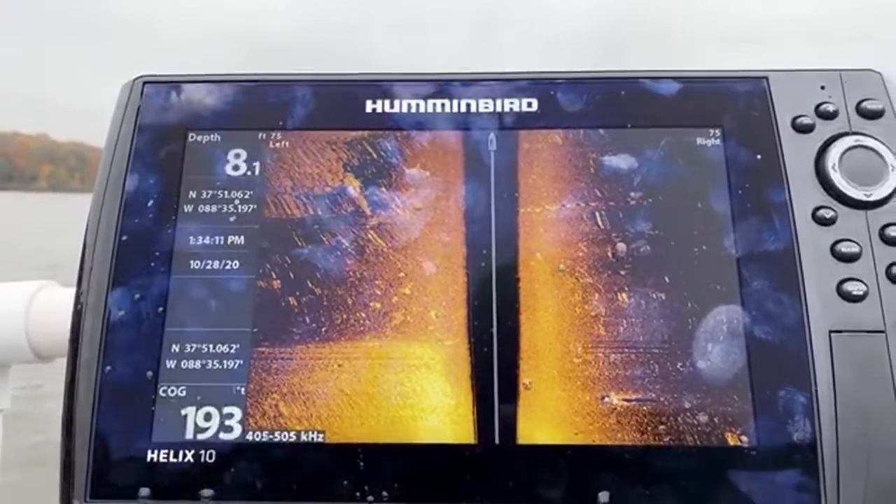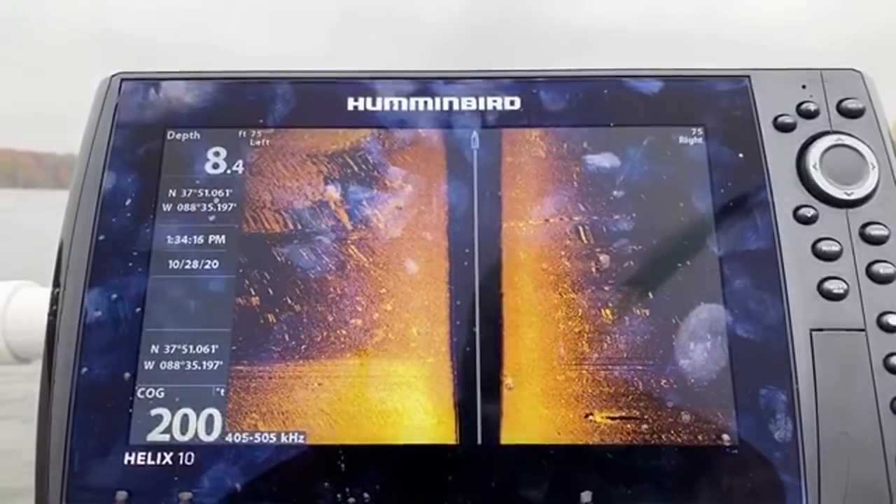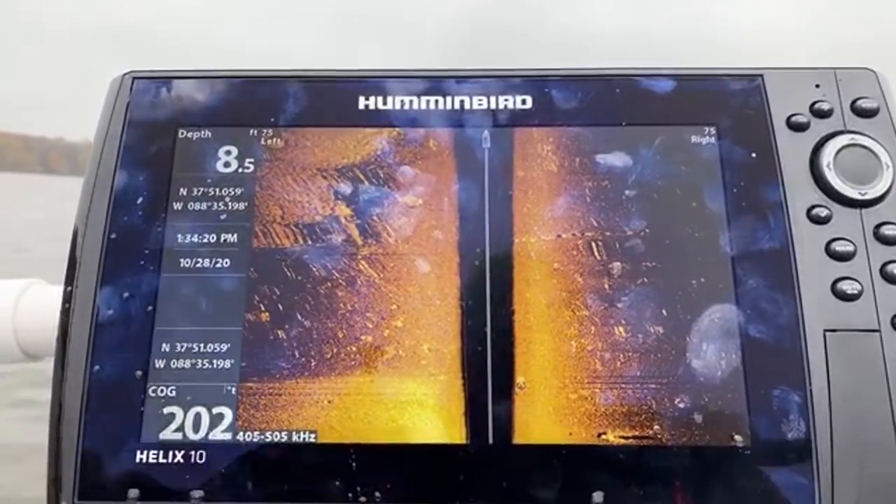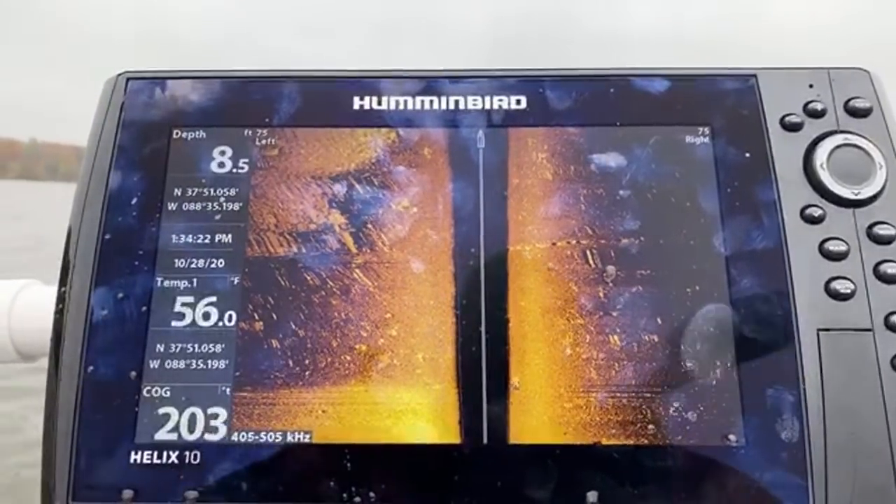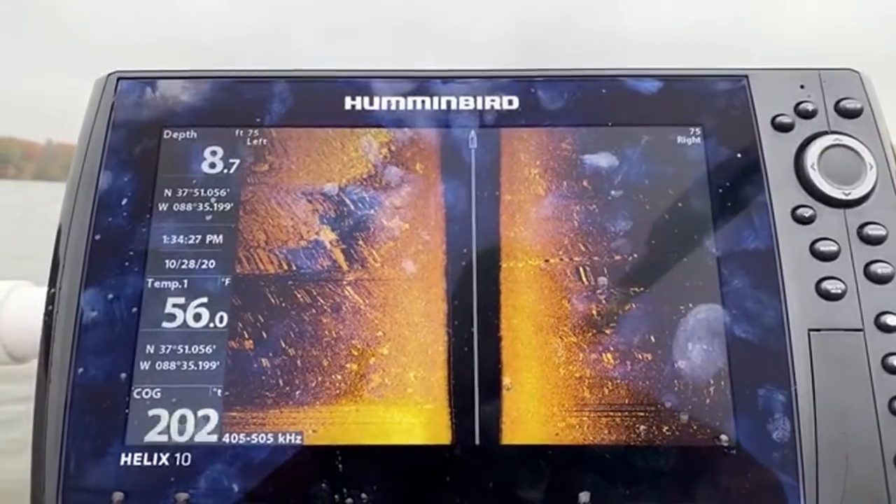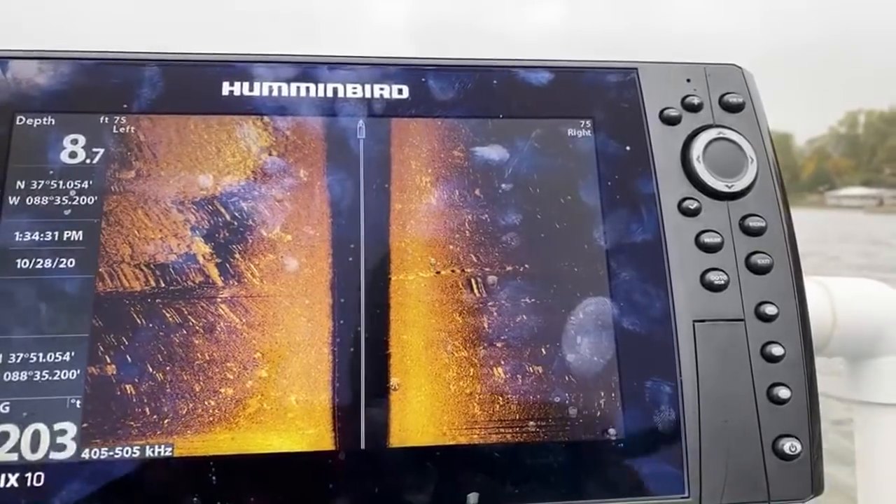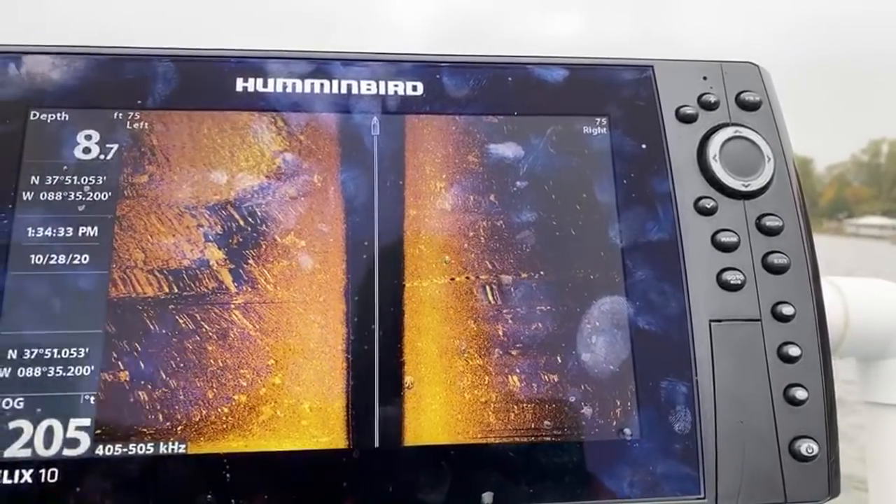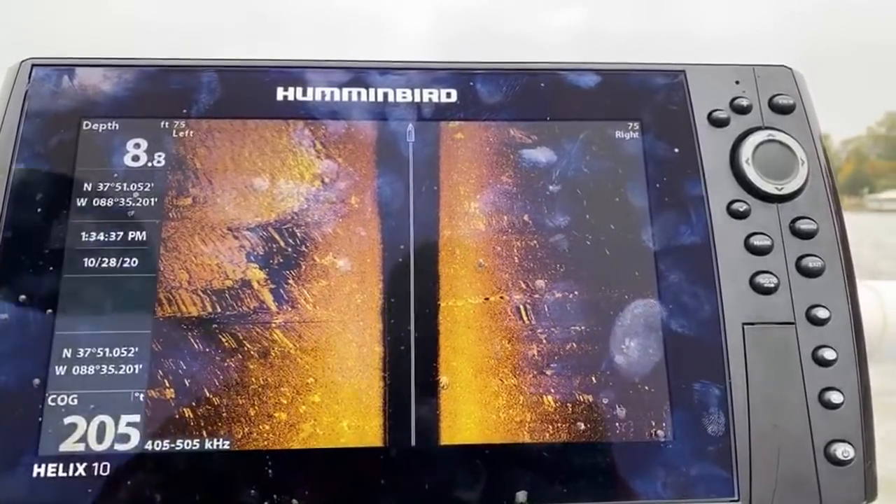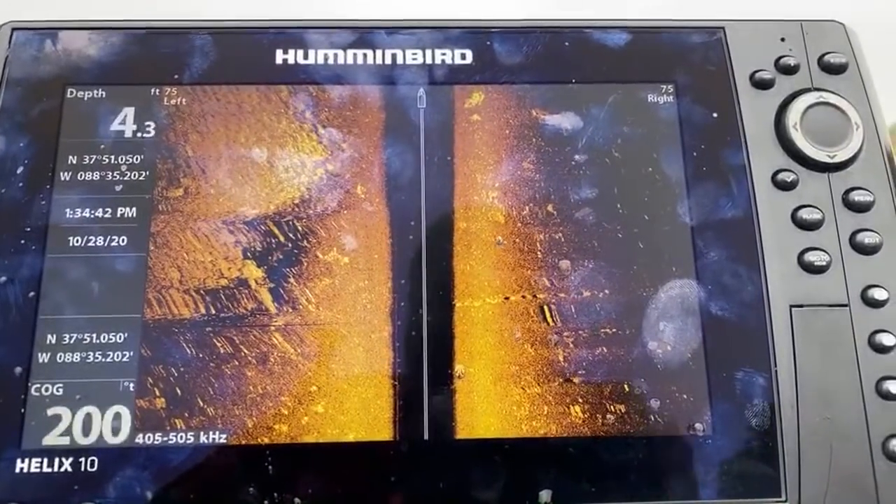What you're seeing right now is me sloshing back and forth, so it's kind of dispersing the picture. I think that was just a mound. Again, like I said, I will get a hold of Team Water so he can look at it and see what he thinks.